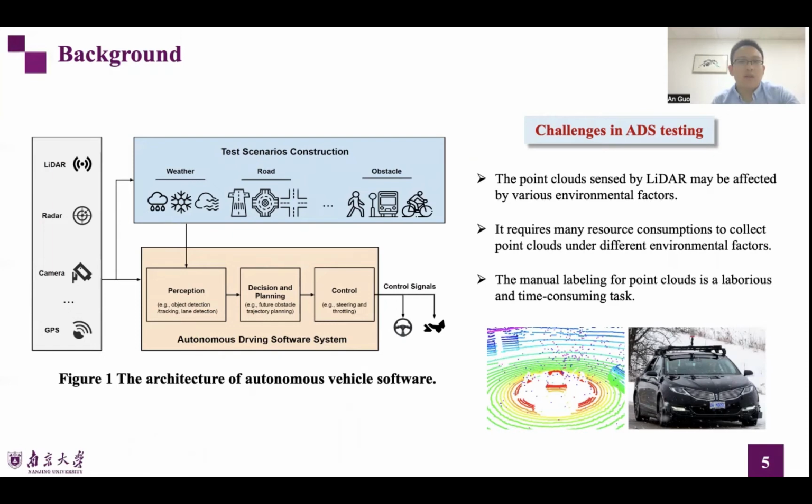LiDAR is one of the most critical sensors, which perceives the surrounding environment through distance measurements by transmitting lasers and processing laser returns. Besides, it provides highly accurate range measurements that enable reliable detection performance. Moreover, unlike the camera, it is not affected by light, so it can function well at night.